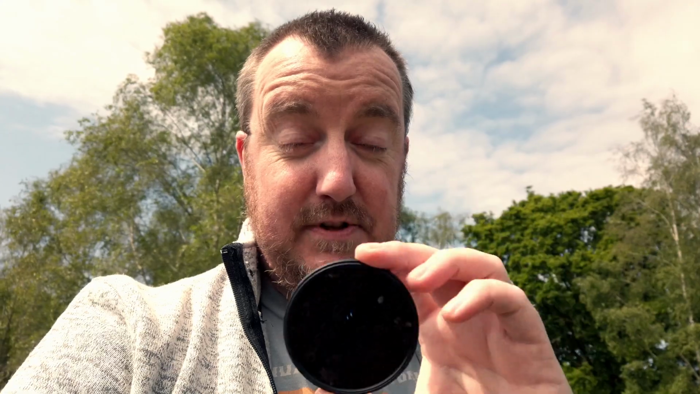The approach I took was to remove that altogether, and instead I use filters on my lenses. The advantage of that is I can choose between different infrared filters depending on the effect I want. The disadvantage is I need several different filters for different lens diameters. Hopefully that all made sense. Anyway, so the first one we're going to look at, like I say, is the 720 here. If I put this over this little camera,